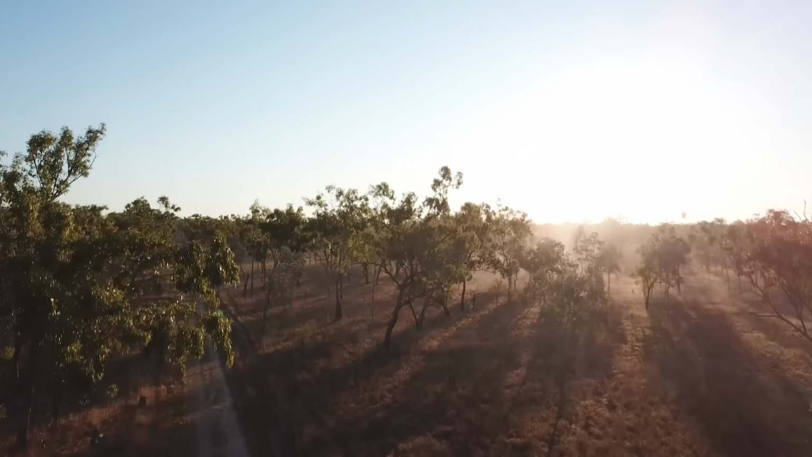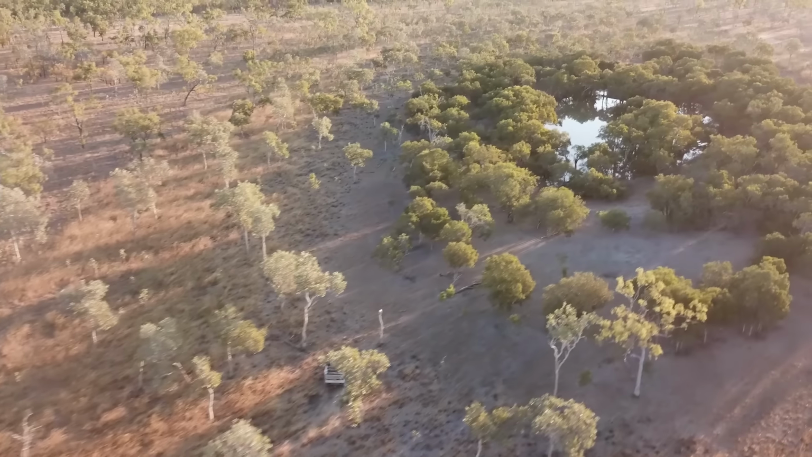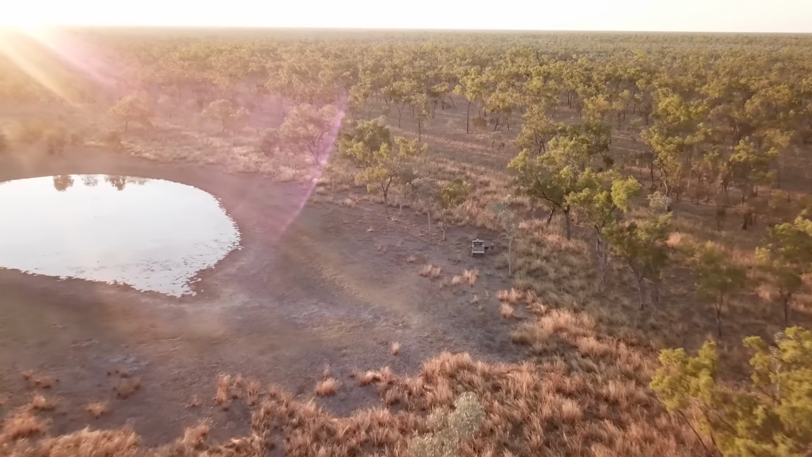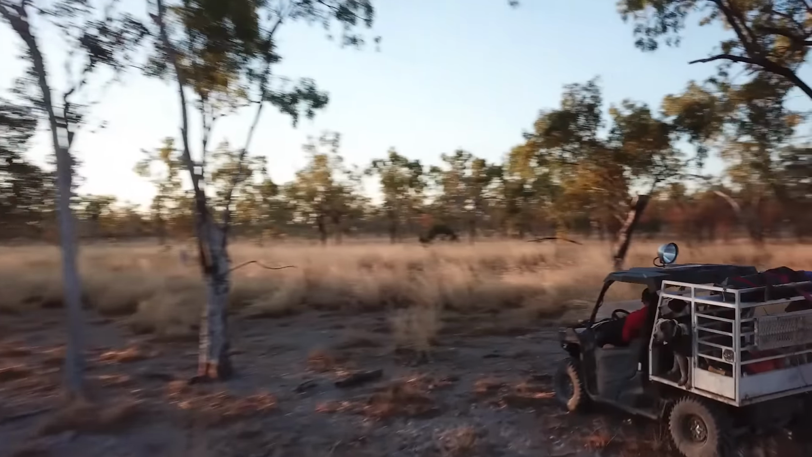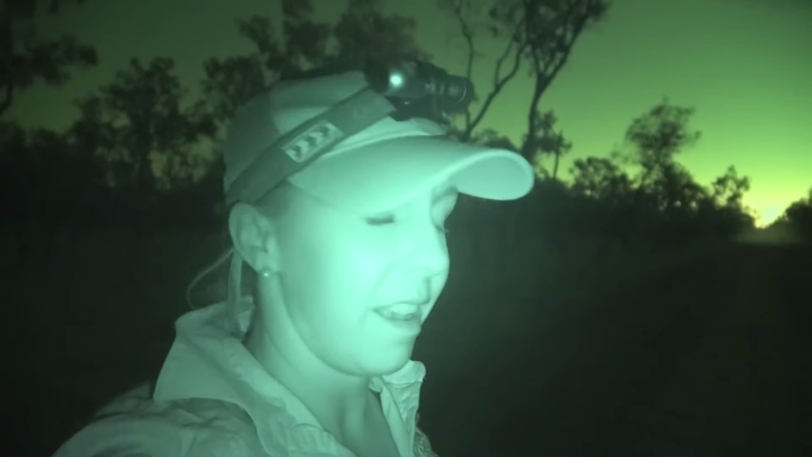We continued on checking a few more creeks and waterholes and had no luck, so we decided to put the drone up and scout the area. We checked a fair few waterholes and still no good. We were getting pretty worried at this point, thinking it was going to set the standard for the rest of the trip. It started out like it was going to be a cracker afternoon, with a good boar the first time we got there, and since then we've checked a few swamps, put the drone up, rode some creek line, and come up empty-handed.